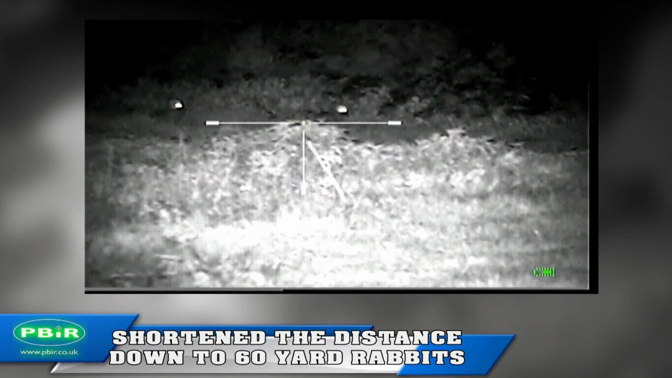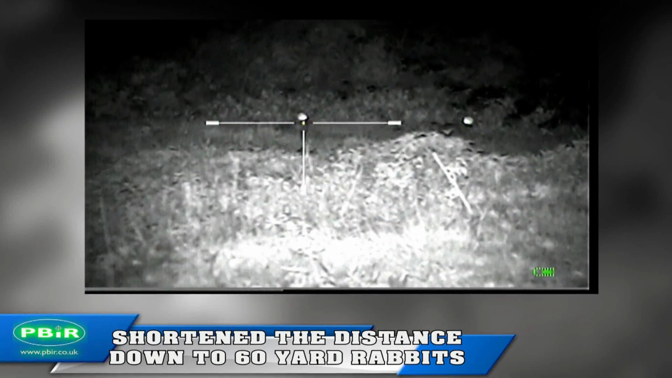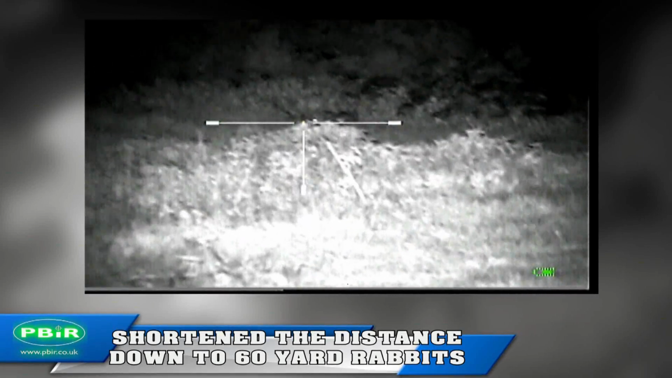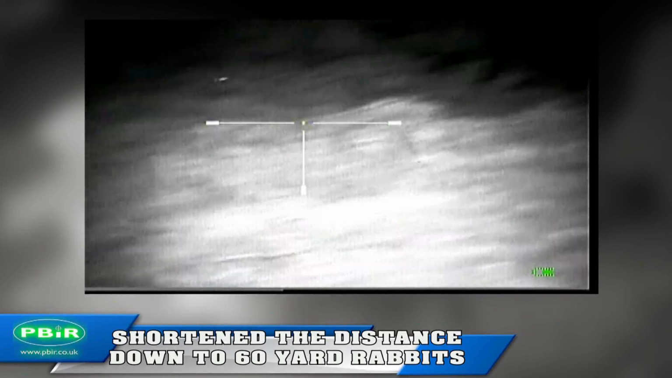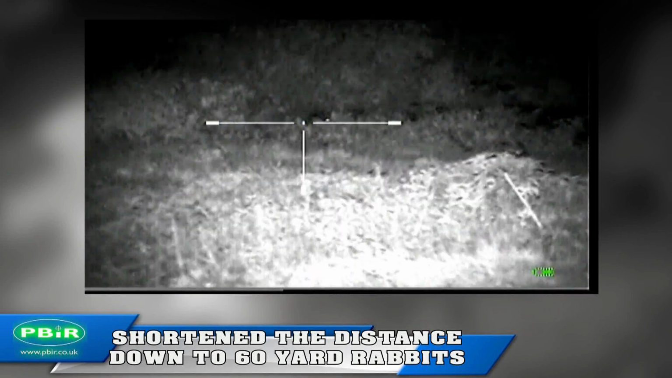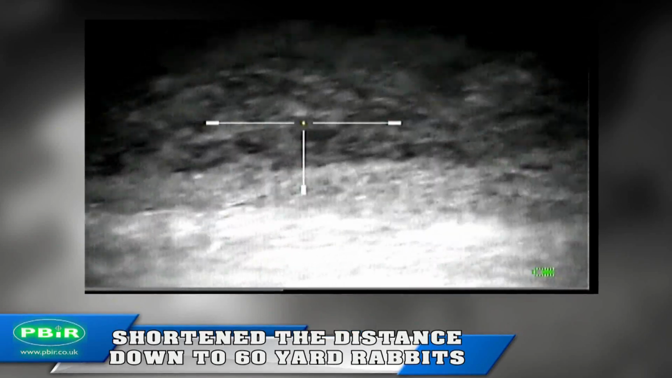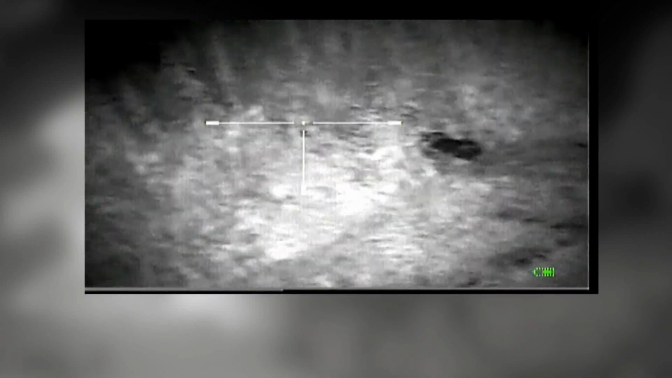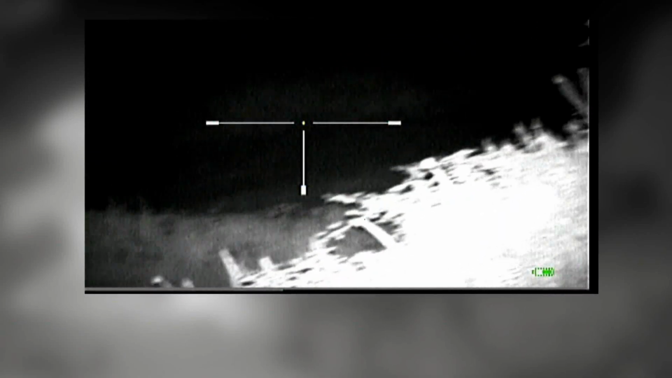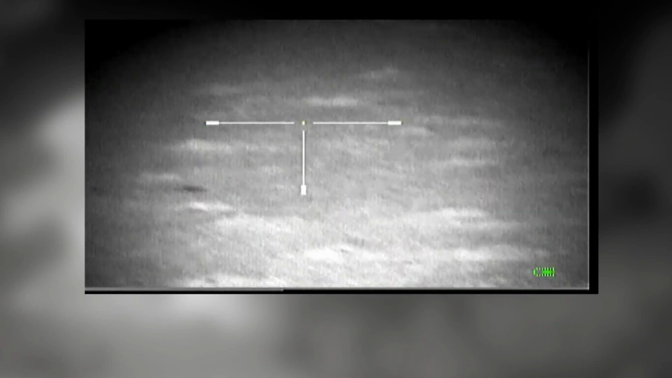After narrowing the distance down, I got to within 60 yards of the rabbits. A shot taken, scanning to my left, goes downhill and out to 70 yards. I do slightly pull this shot to the left, and I was readying myself for a quick follow-up shot. Thankfully, he didn't need it.